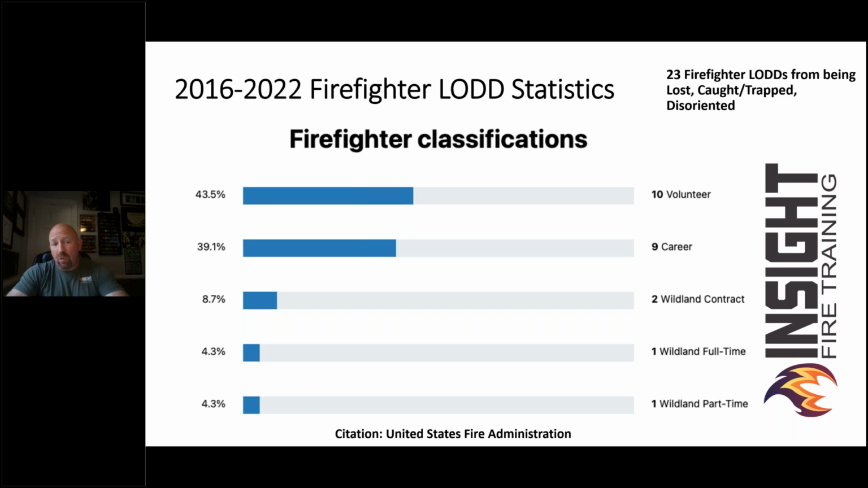And from 2016 to 2022, we're looking at 23 firefighter line of duty deaths that died from being lost, caught, trapped, or disoriented. 23. Now, you may think, oh, 23 is not a big deal. The Firefighter Rescue Survey points out that 3 to 4% of all rescues were from when people said there was no one in there. Well, 3 to 4% is worth it. 23 is worth it. Because without those 23, we can't go save the 3 to 4%.